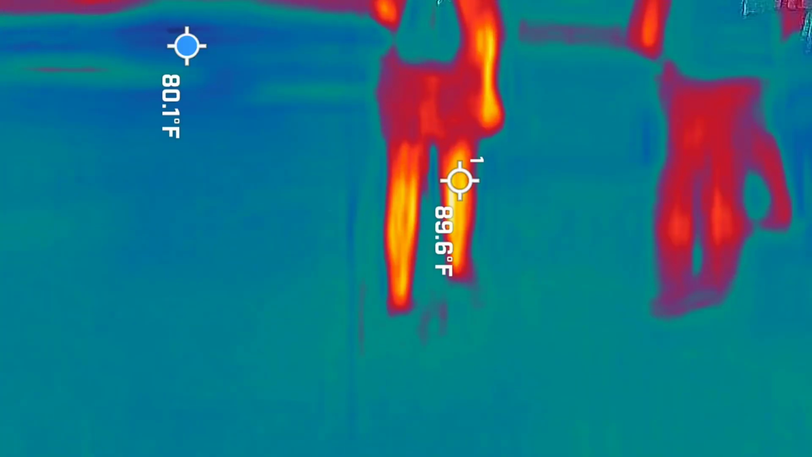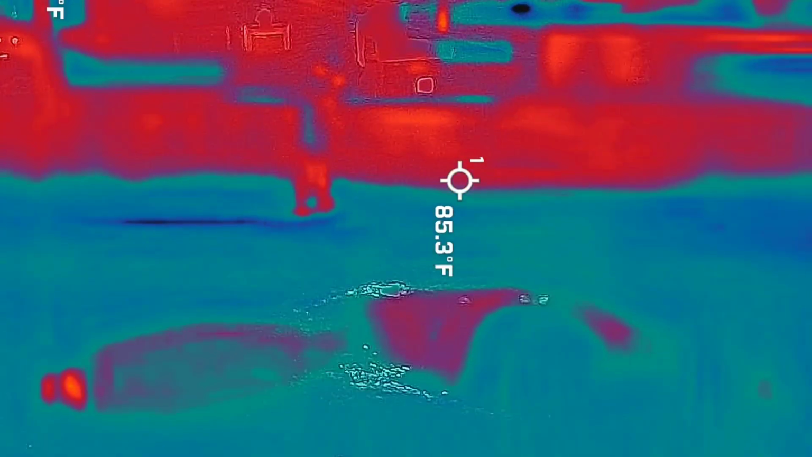But that white dot, how would I rephrase something like that? The camera only sees it two-dimensional.